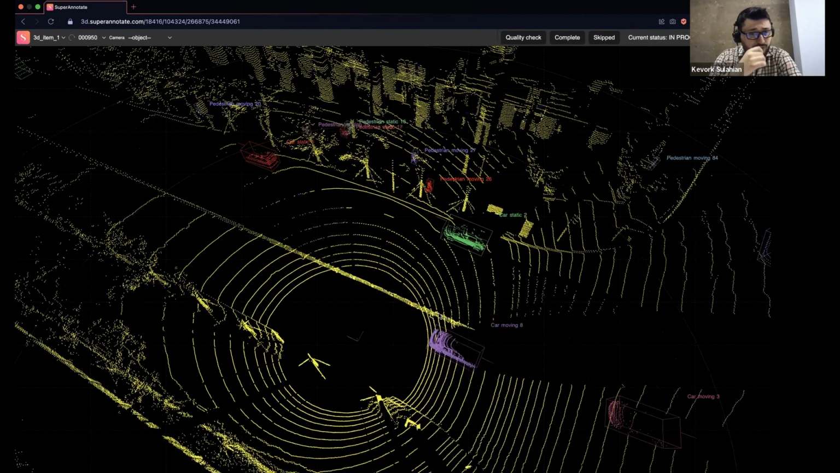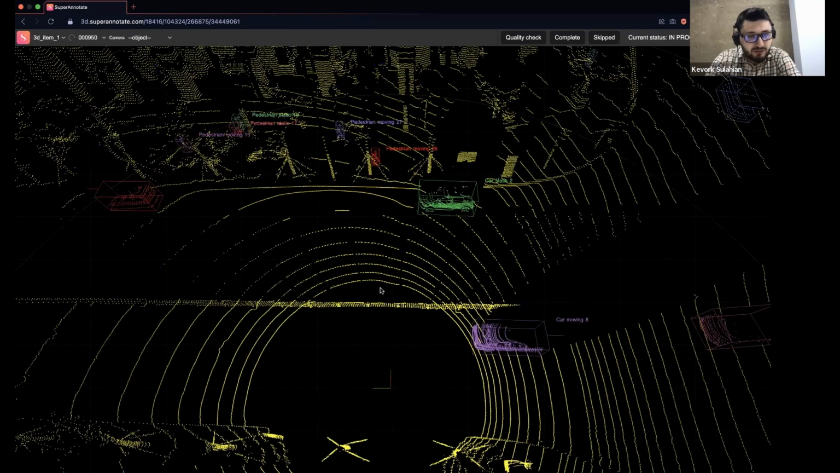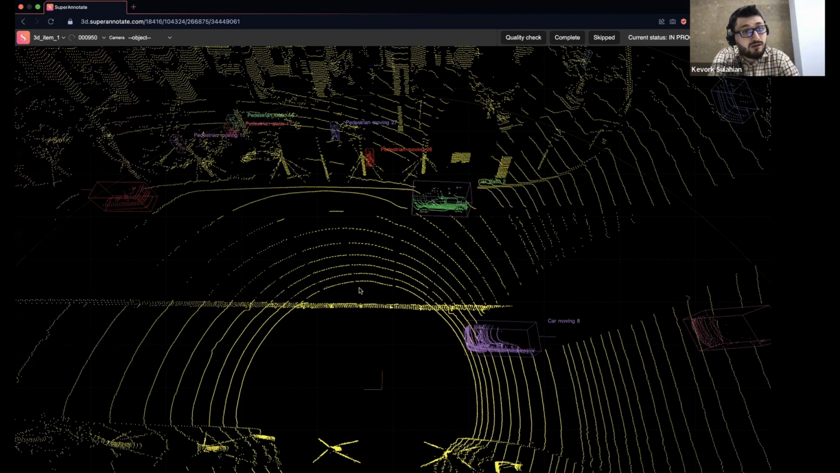I won't dive too deep into every single functionality and shortcuts, but basically, here we have a car. When it comes to annotation, if you click on it, it can show you the sides of the annotation, so you can see it from the top, the side, and the front, which can help you to accurately pinpoint where the almost pixel-perfect annotation is.